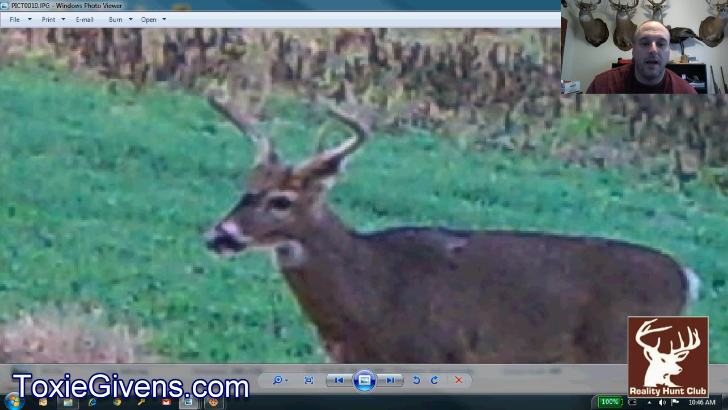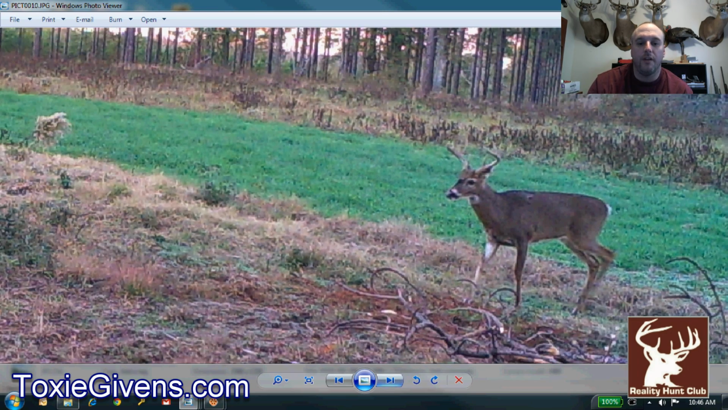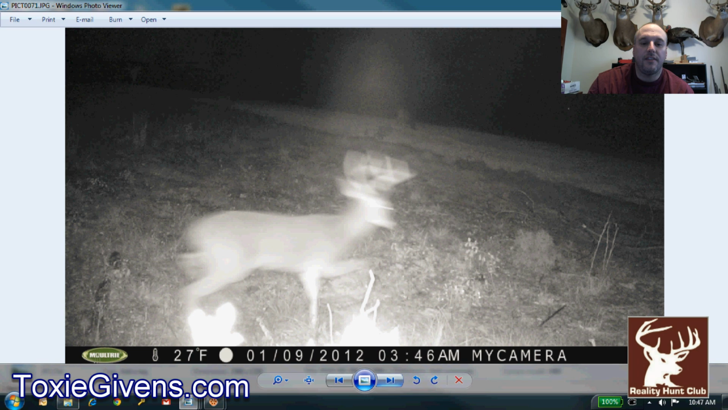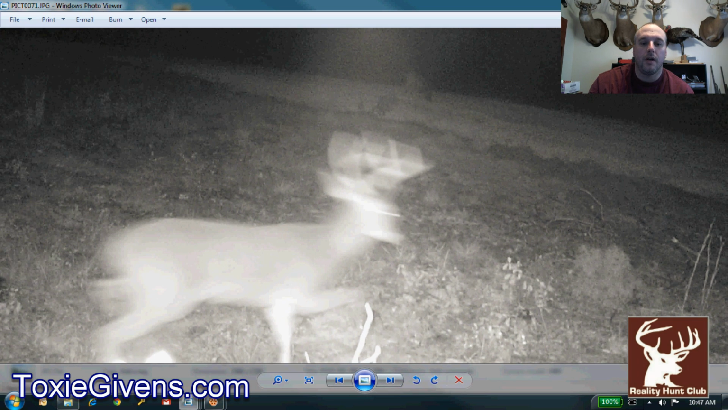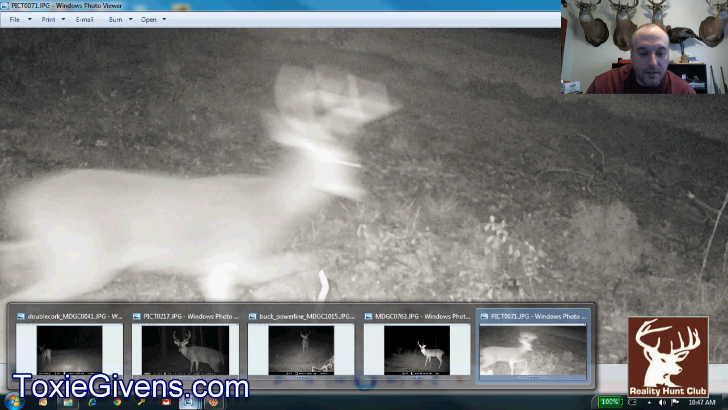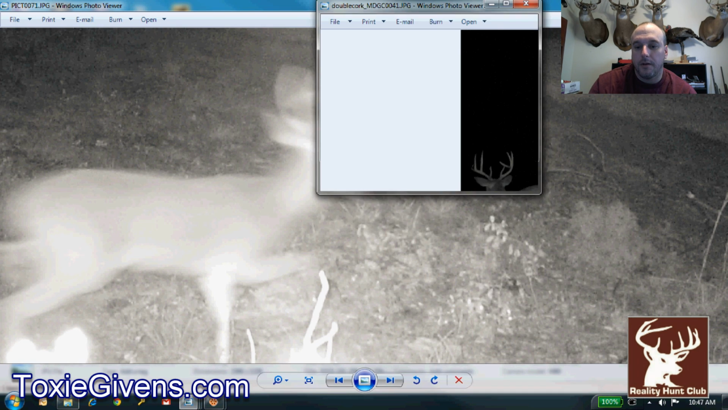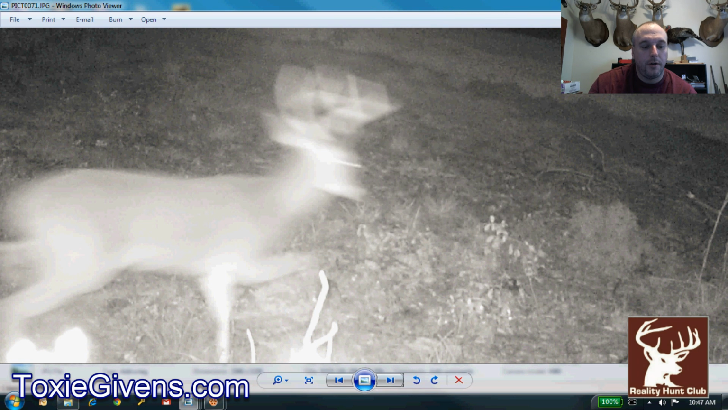You can see, I actually let that deer go during muzzleloader season because he just wasn't quite old enough, as you see him there. I think this one is the double corkscrew buck. Unfortunately, this camera was only on 1 burst mode, so this is the only photo we got of him. So I'm thinking it is this deer right here, the one we call double corkscrew. Let me see if, there it goes. Come here, picture.